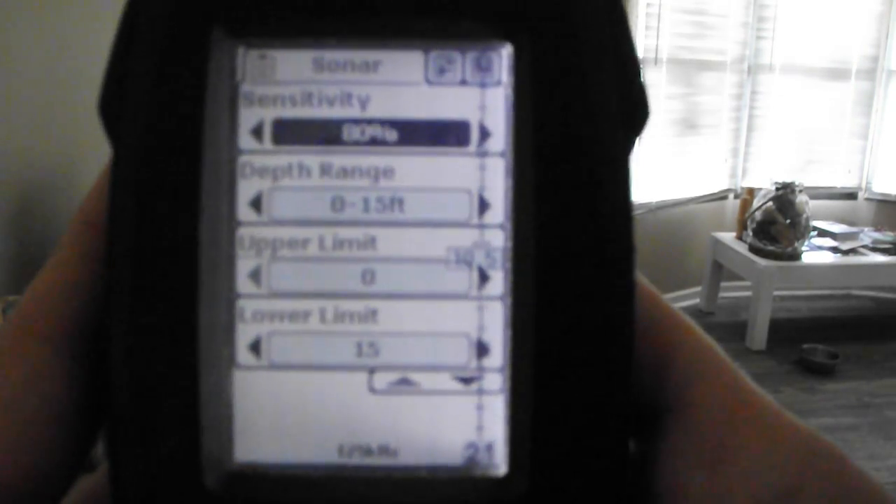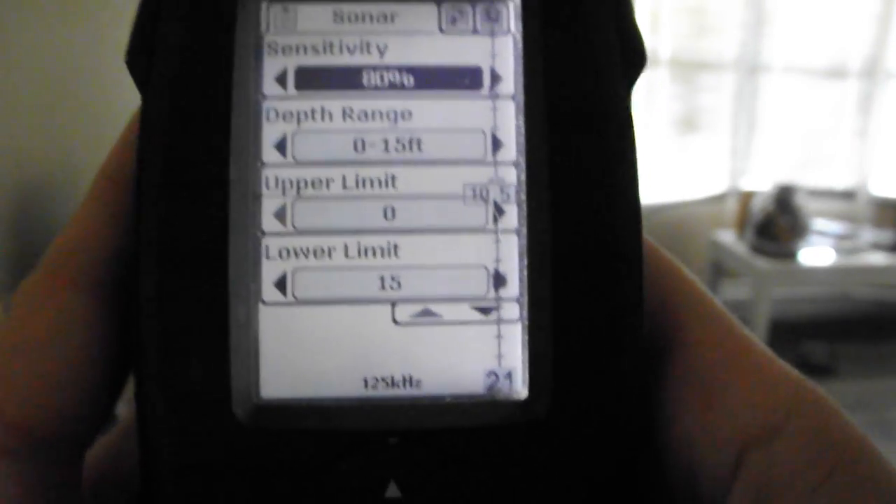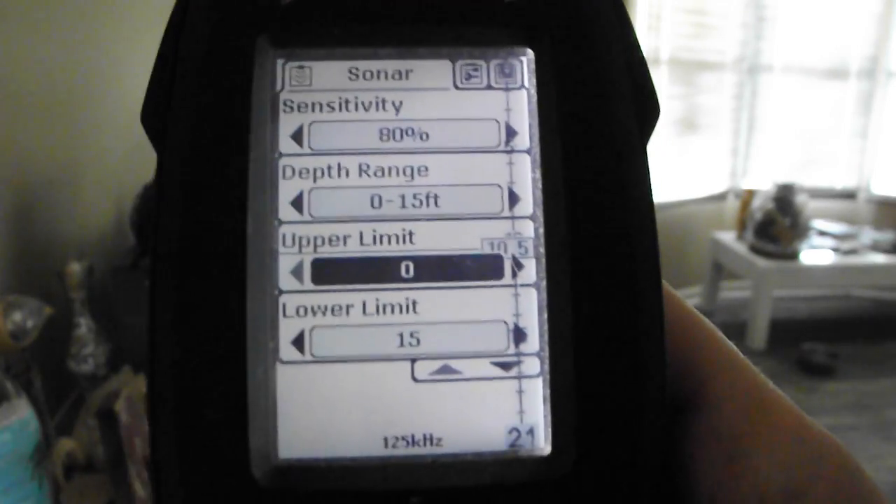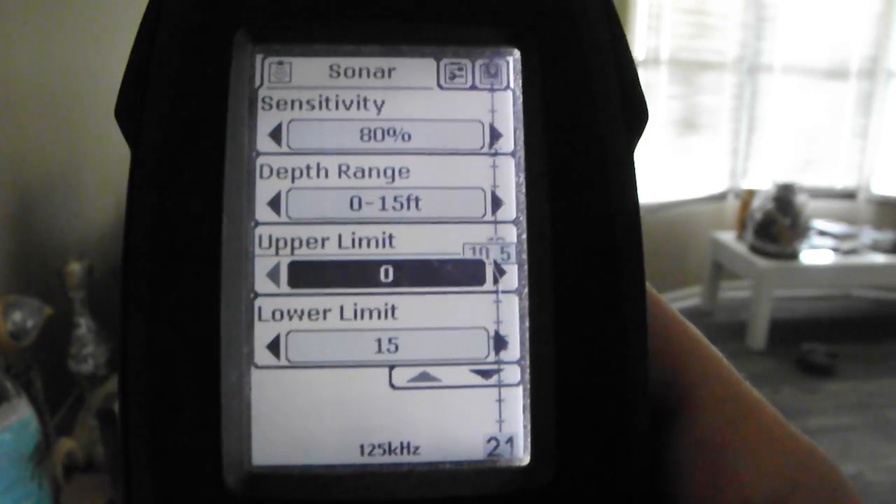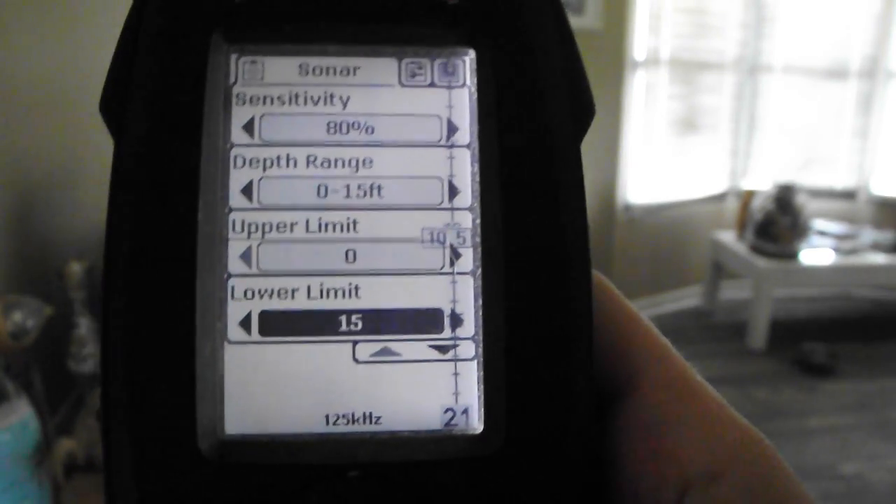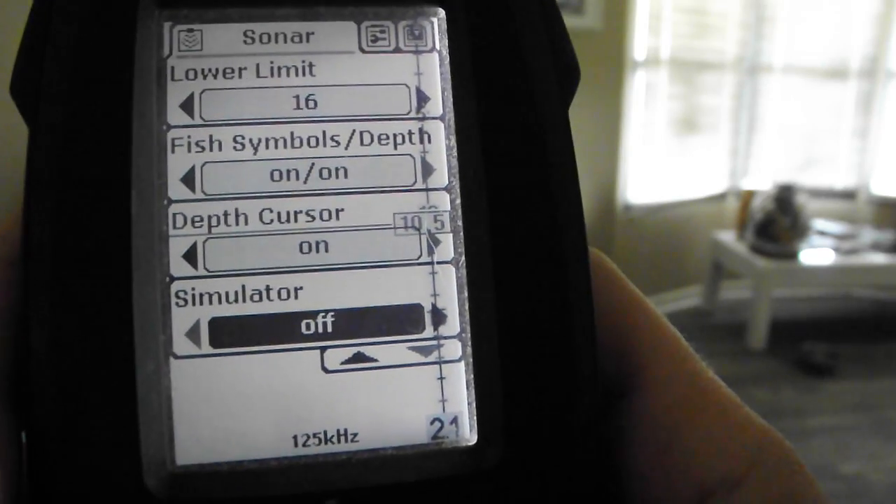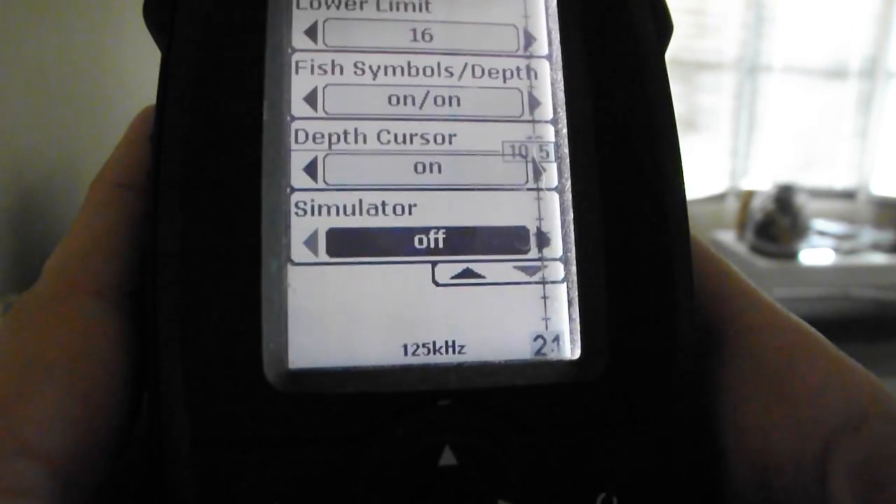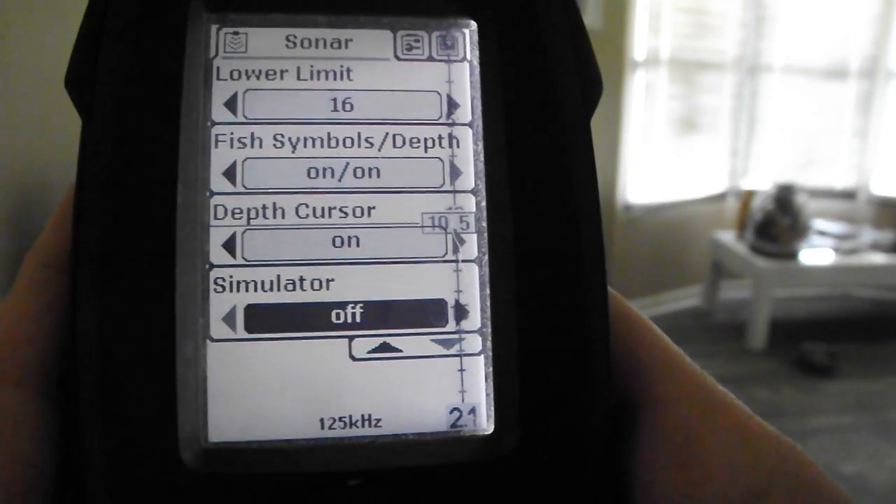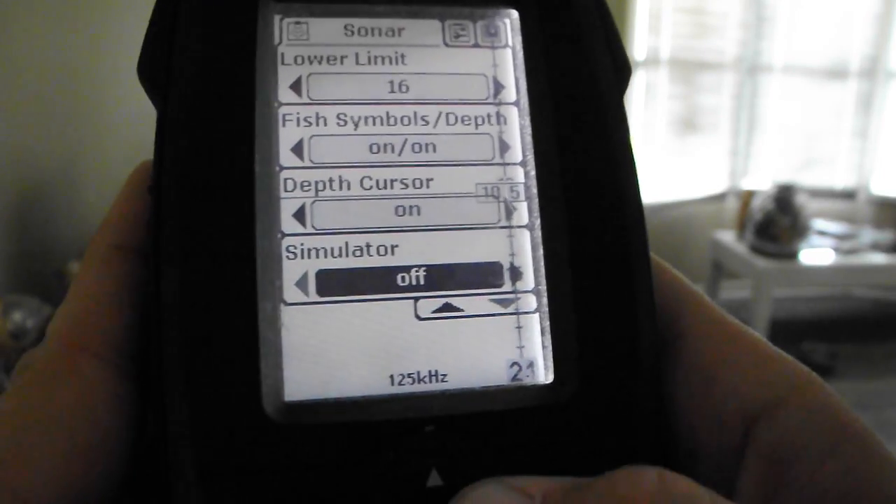Here's the menu. It is very easy to go through the menu and change things. You can change the sensitivity to depth range. You can have an upper limit and a lower limit, so you can say, okay, it's not going to get above 15 feet. And here I'll turn the simulator on just so you can see what it looks like. Here we go.